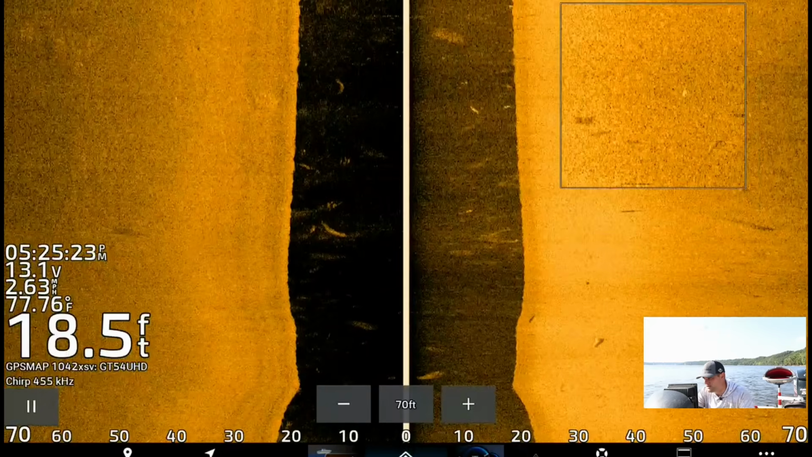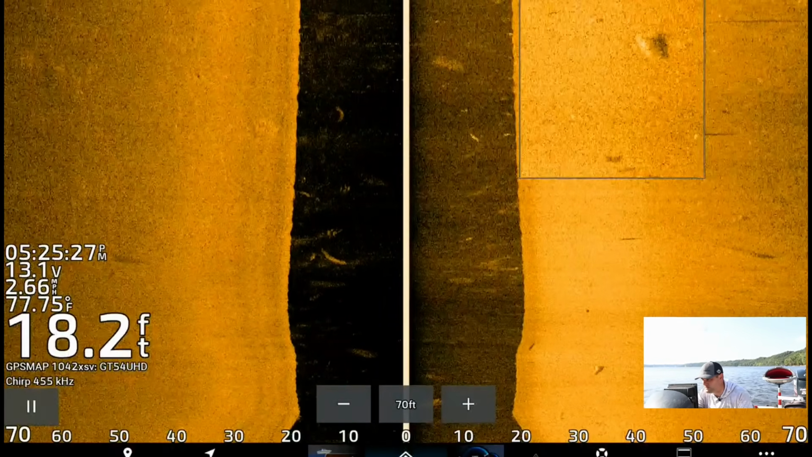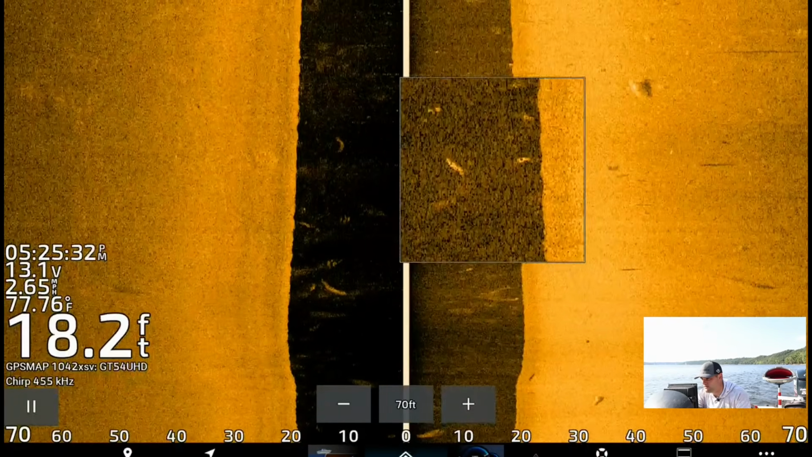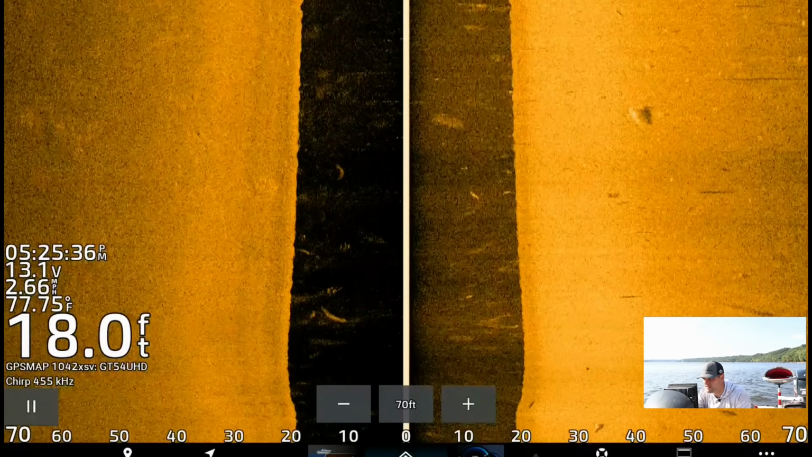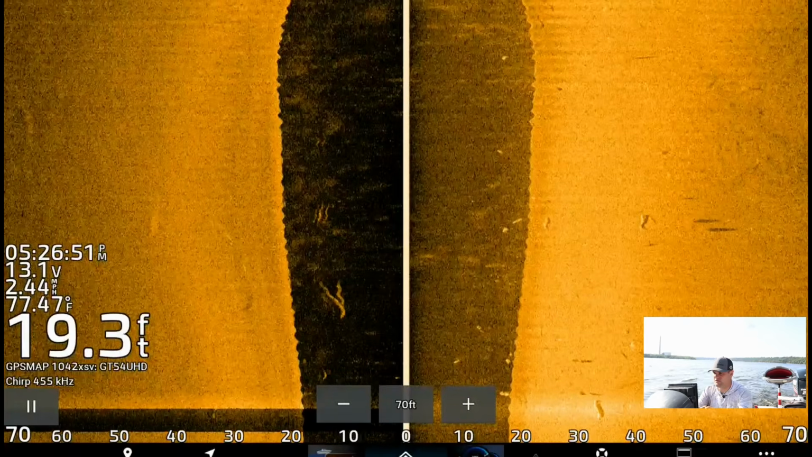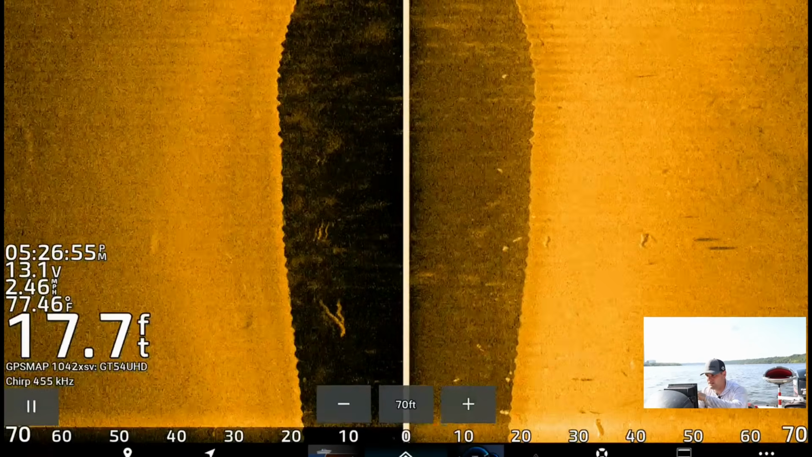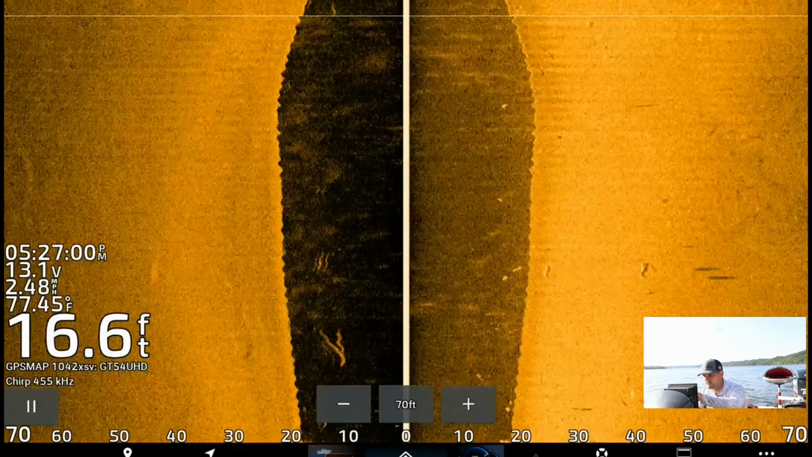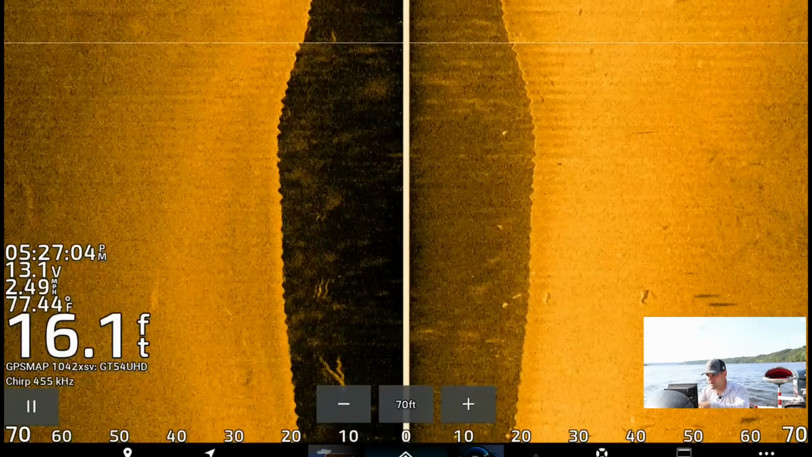You can see all these bright spots and the shadows. There's a bunch of fish on the bottom. That I think is a big fish. On 455, it's a little blurry, but you can definitely tell there's something down there. And you can tell there's fish all along the bottom here. You can see I'm rocking back and forth because of the waves, and you can see these little lines, almost like a waffle pattern, but that's just the boat rocking back and forth from the waves and the transducer bouncing.